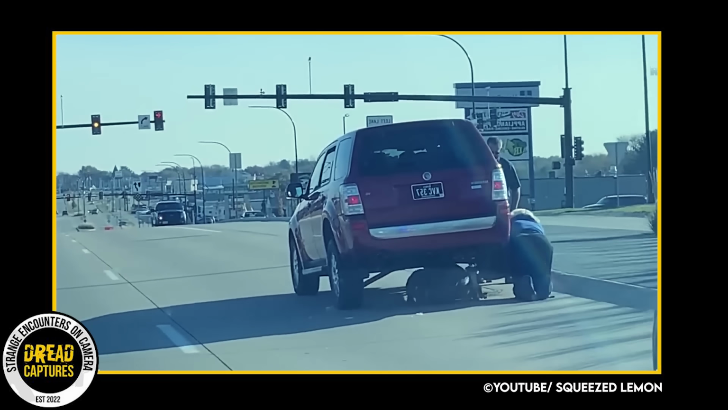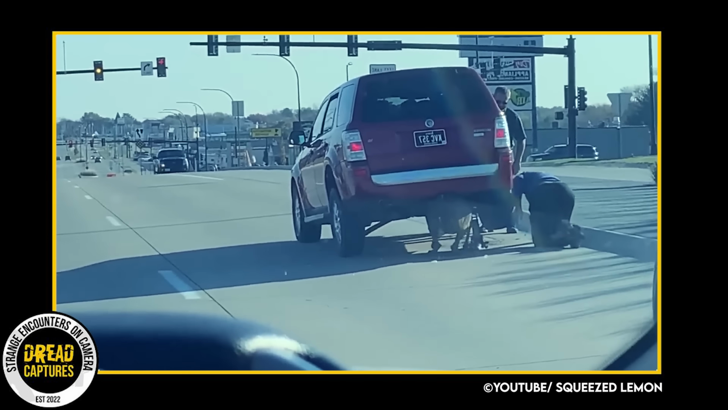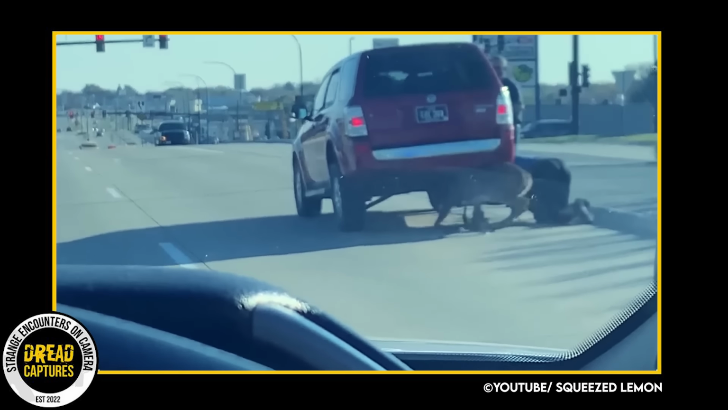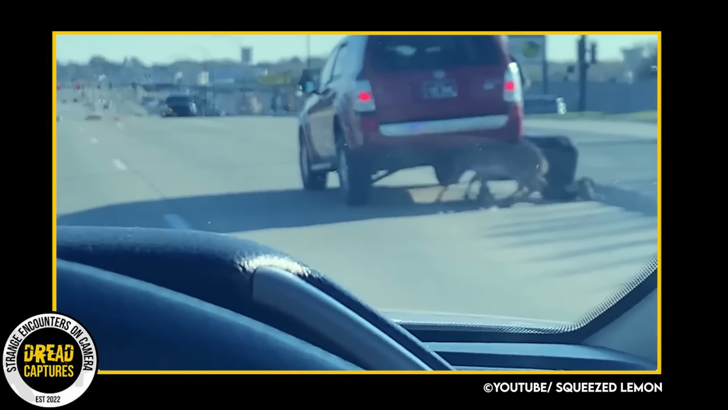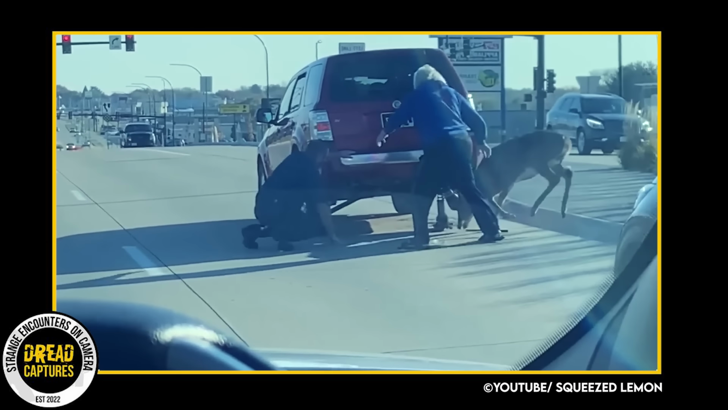The filmer said the deer was running full speed trying to cross the road and slid on its hooves and got stuck under this man's SUV. Luckily, he and another kind man slowly jacked the vehicle up, and the deer was able to pull itself out.